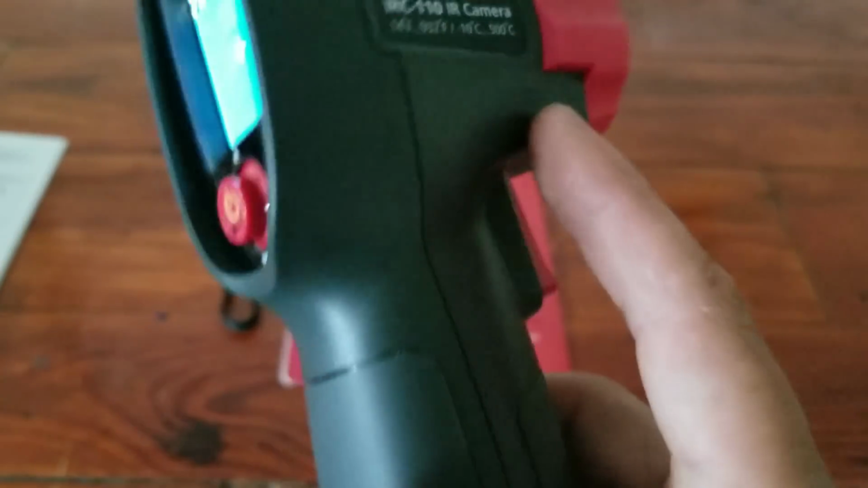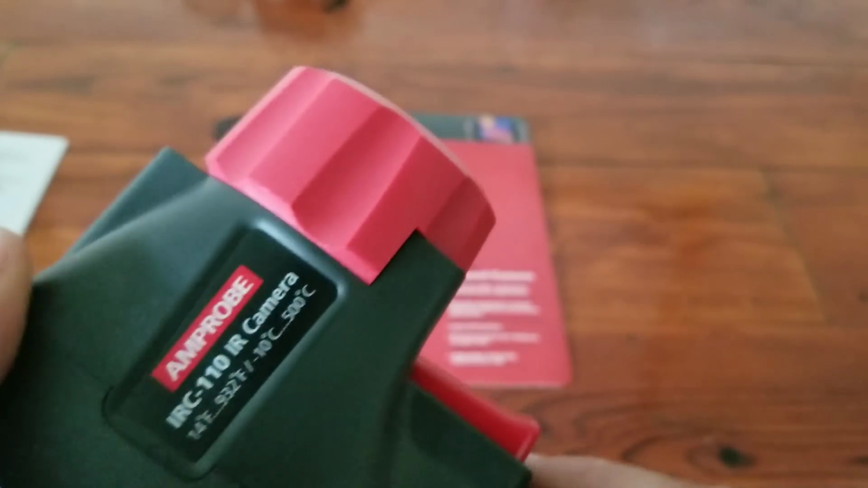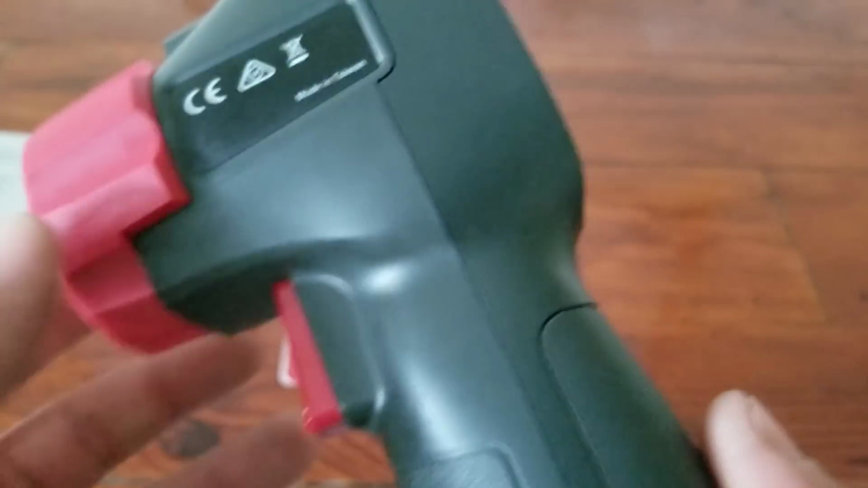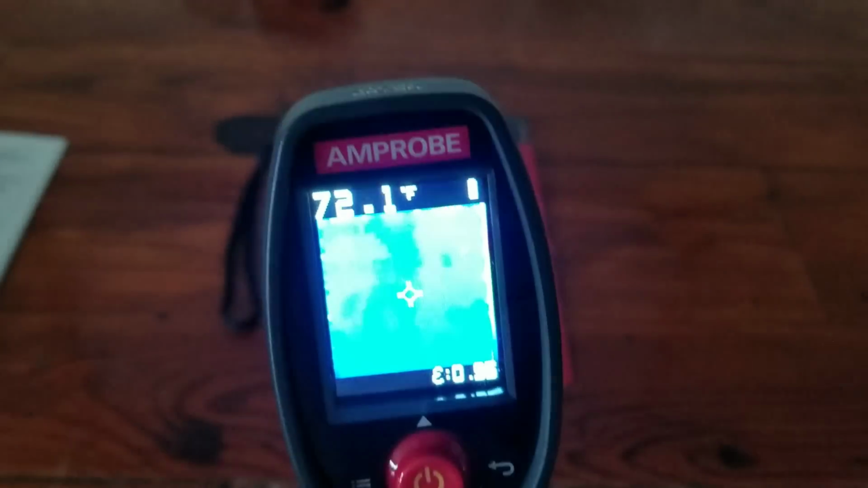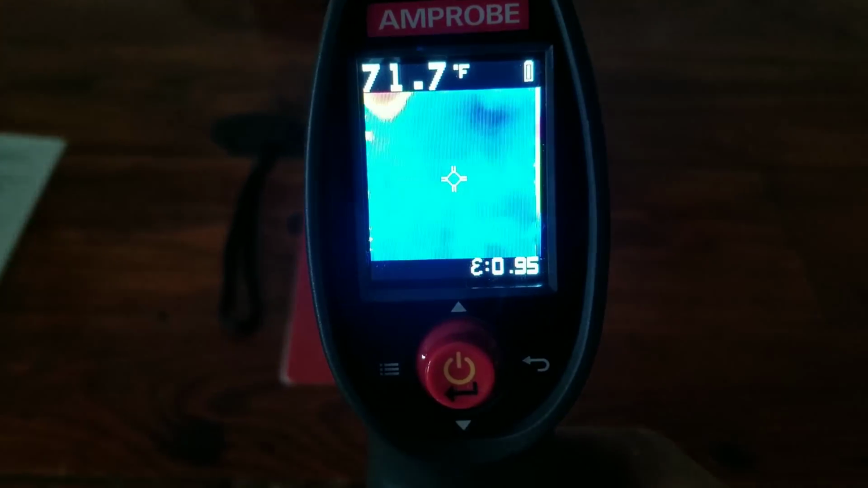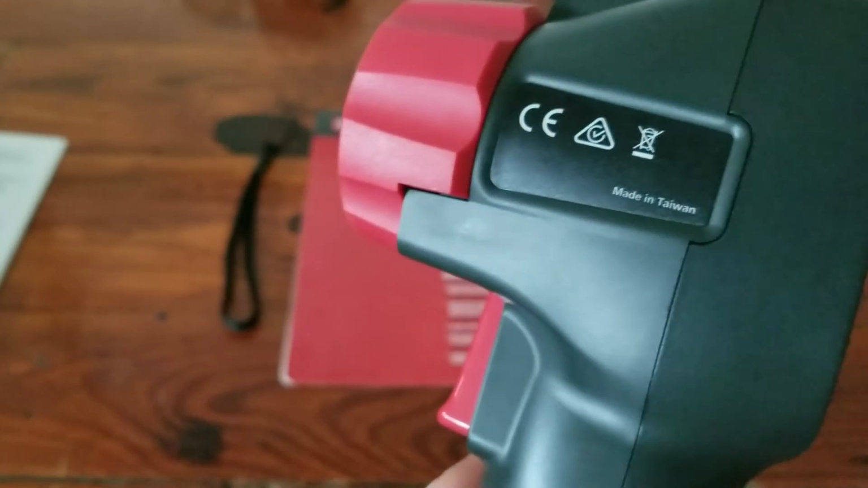Definitely feels like it's built well. I don't think that you would have any problems tossing this in a bag, worrying about it getting hurt. The only thing I'd really worry about tossing it in a bag would be scratching up the screen or something like that. But very cool little tool.